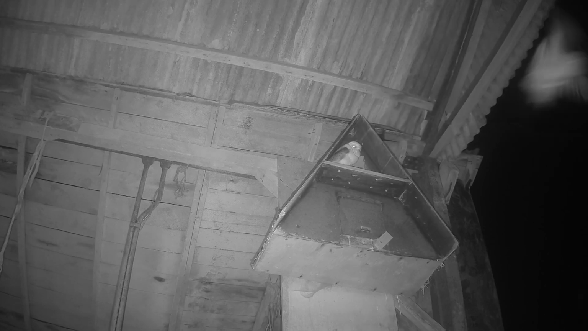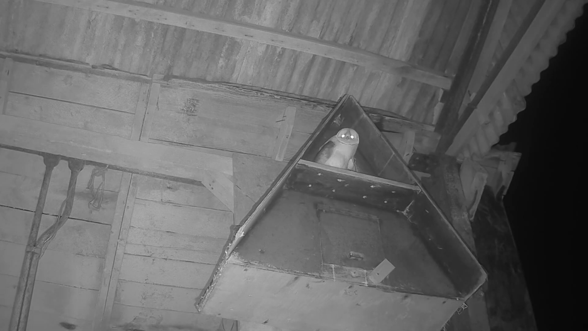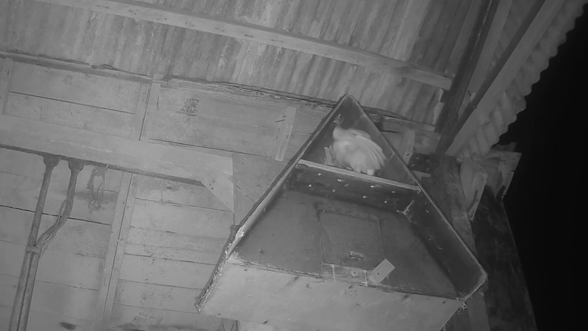So we have a trail cam looking up to the box, and the way in which they're designed, they're quite deep. So when the owls are quite young, the adults have to go into the box to feed them. As they get a bit older, as we can see here, they're able to jump up through the opening in the box, and then they're strong enough to stand and receive the meals from their parents on this little shelf here.